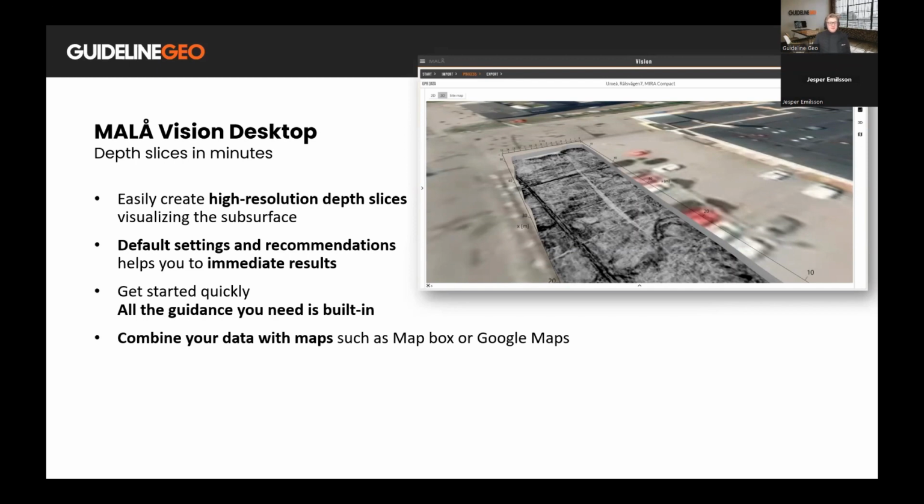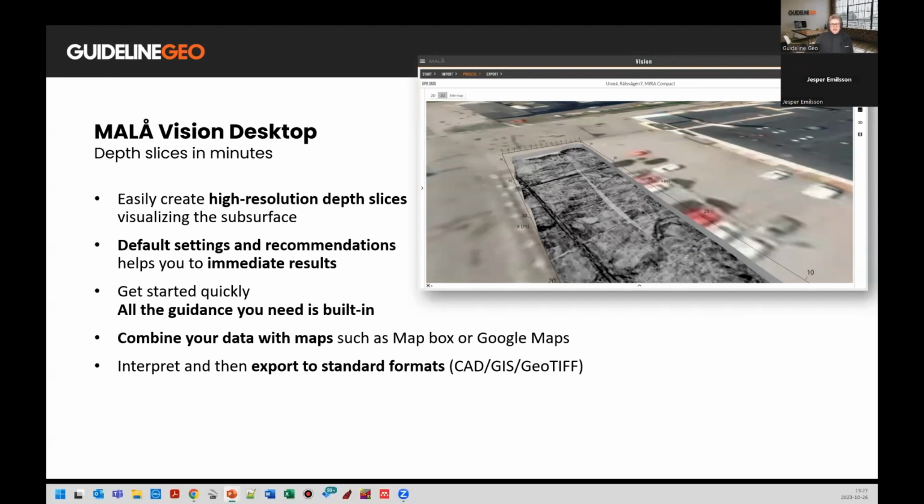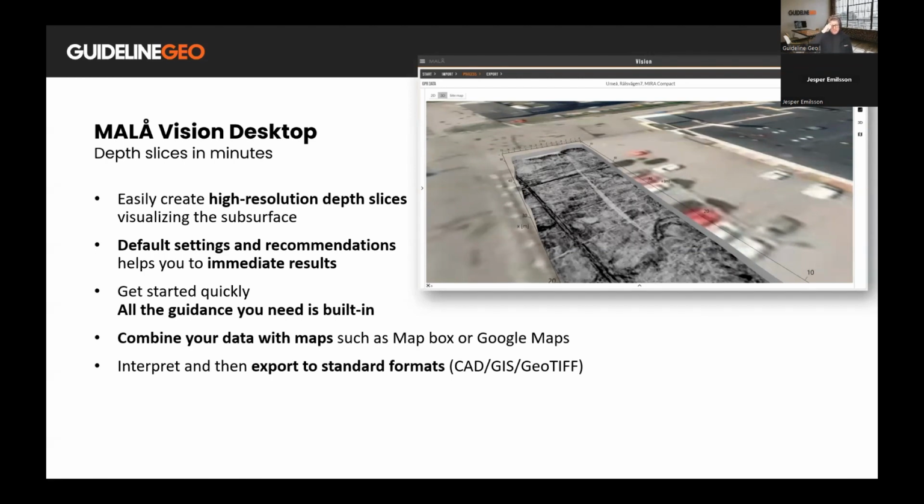combine your data with maps, such as Mapbox or Google Maps. You can interpret and export to standard formats like CAD, GIS, or if you're exporting depth slices, you can do that either as images or as geotiffs for easy importing to other third-party softwares afterwards.